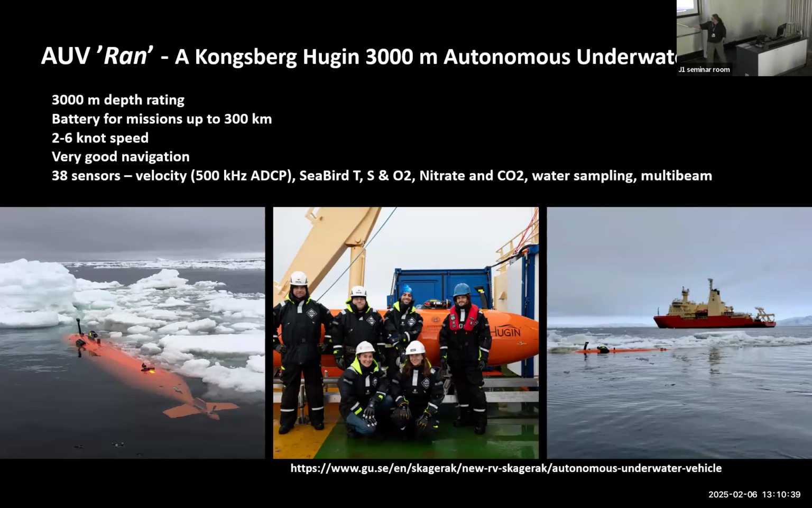We haven't built it ourselves. We bought it. There's a company called Kongsberg that manufacture these, and they have made many vehicles for the military, and they also make for a company called Ocean Infinity that are hunting for wrecks and missing airplanes and stuff like that. So we have serial number 58, so there's been quite a few. But when we bought it, we were the first academic department to get one.